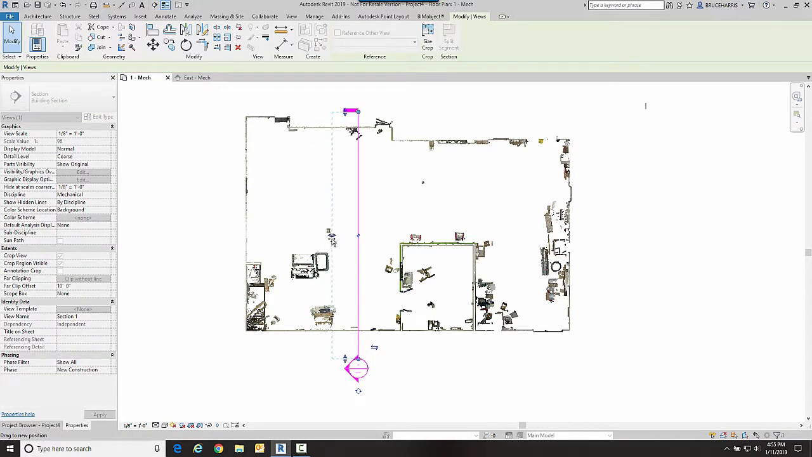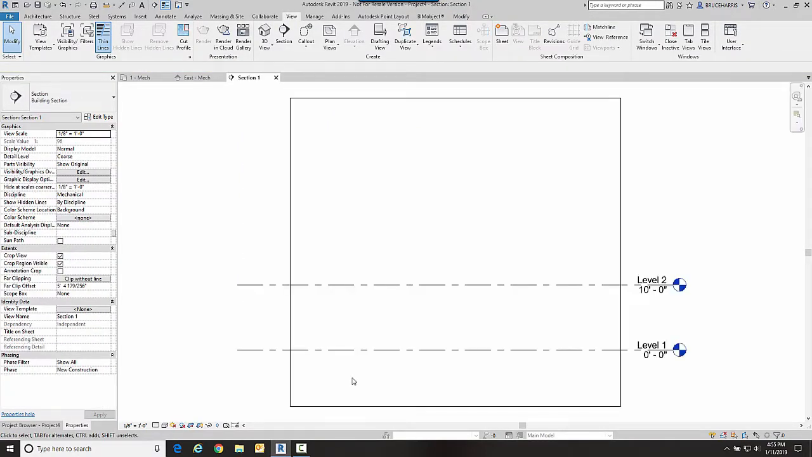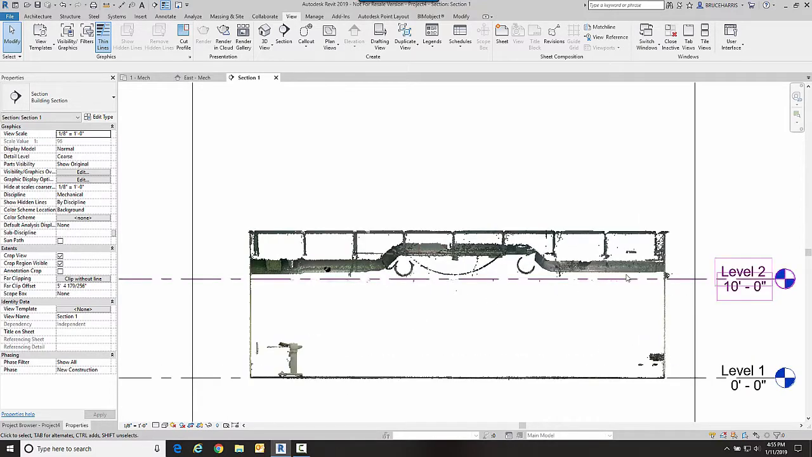I'm not going to make it real deep, so that looks good to me. So let's take a look at what we get. And I have a very good section that's showing me the route of this ductwork in my point cloud. So robust information available to us.